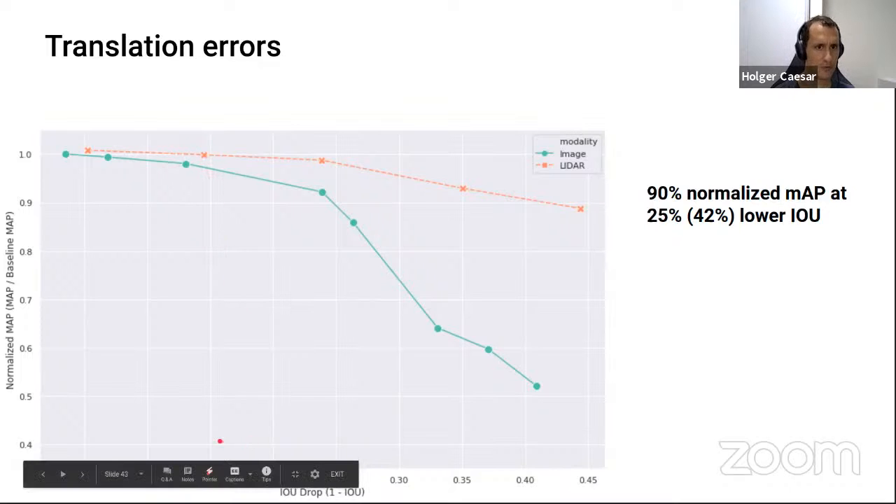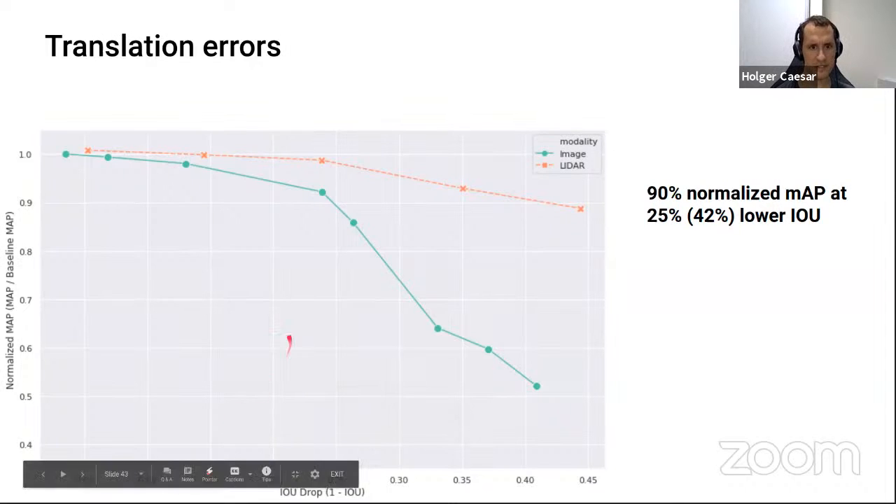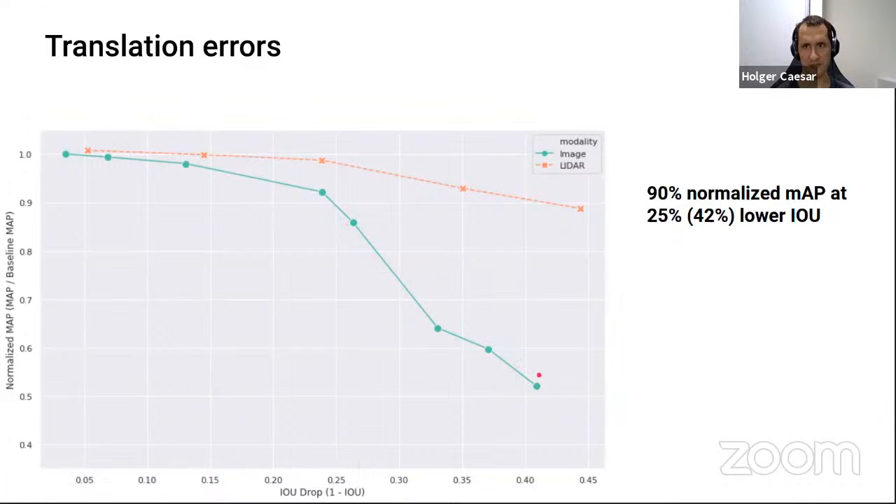So if we reduce IOU by 0.1, 0.15, that has very little impact. But then if we go beyond 0.2 or 0.25, there's a huge impact on the image-based method. So if we again look at this 90% normalized mAP threshold, we would have 25% lower IOU for the LiDAR-based method and 42 for the image-based method. Sorry, the other way around. So this is really interesting to see that LiDAR is pretty robust to these translation errors.